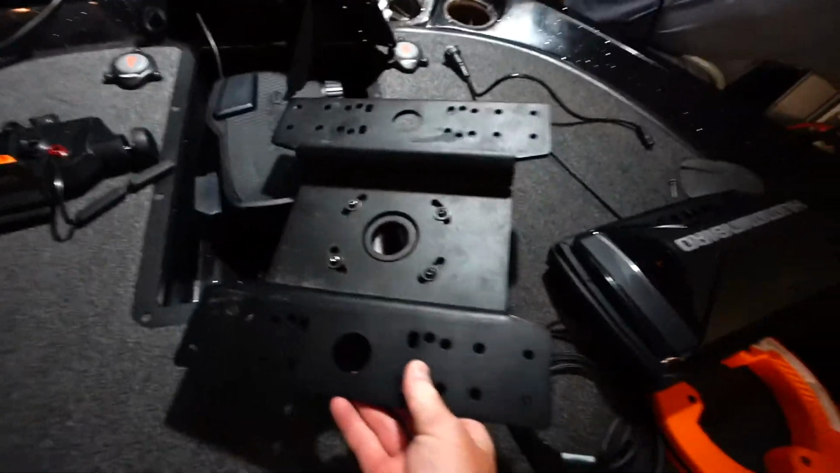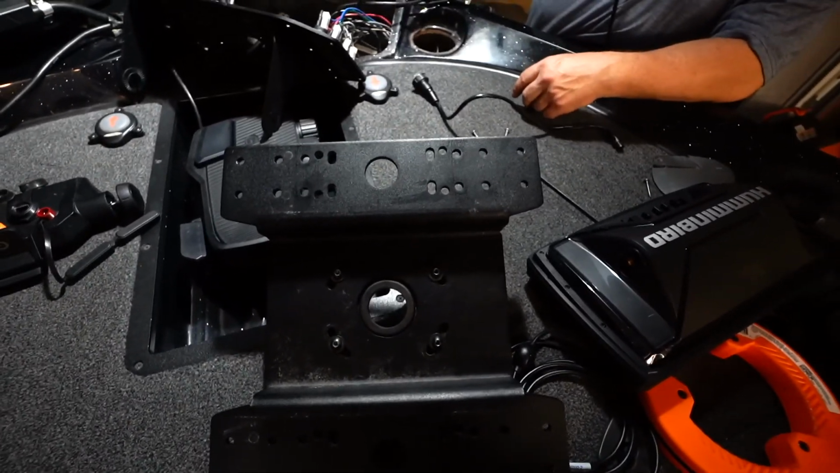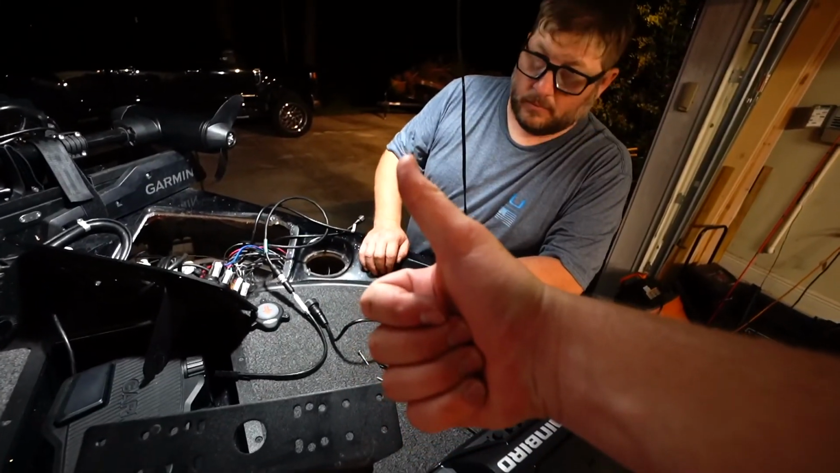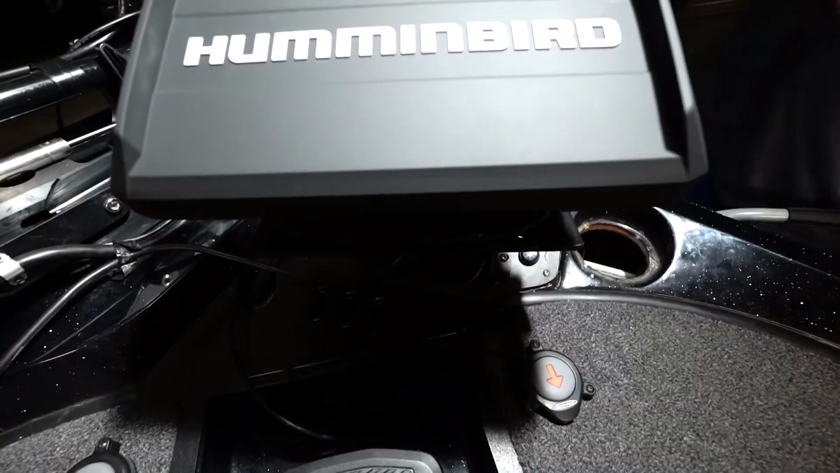So we're trying to figure out how to mount this. There's plenty of room with this double stack mount, so that's what we're gonna do, put this double stack mount on, and I'll update you guys and show you how it looks when we get it on. So let's do it.